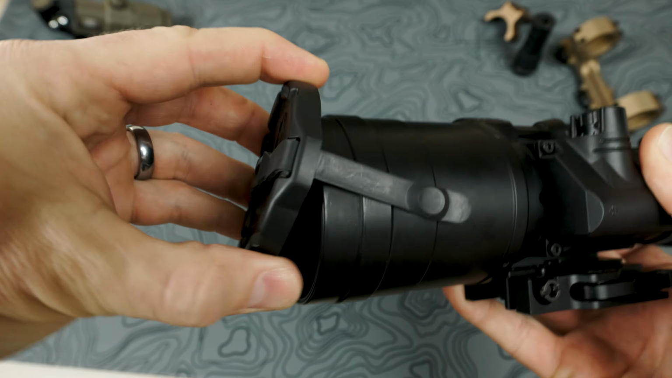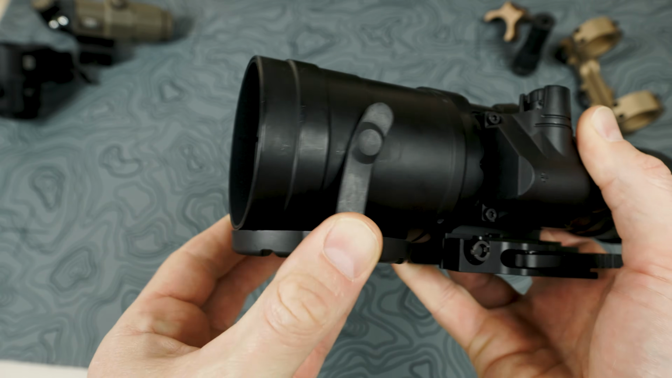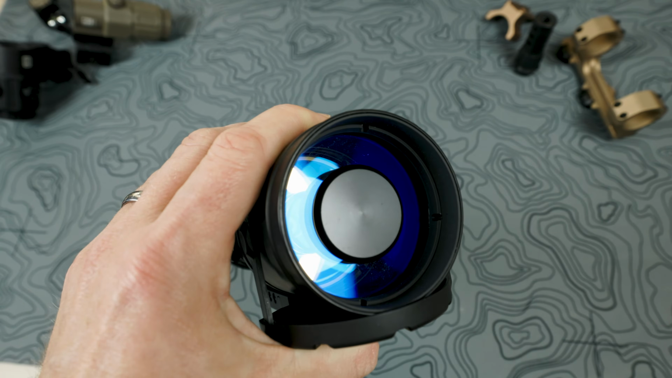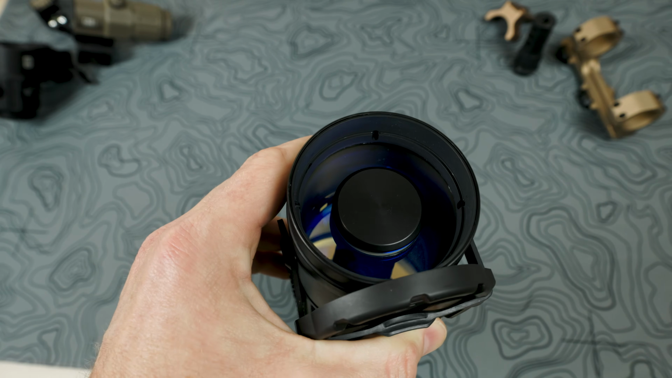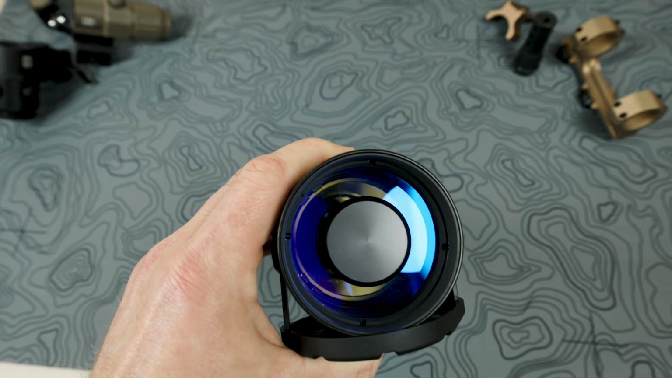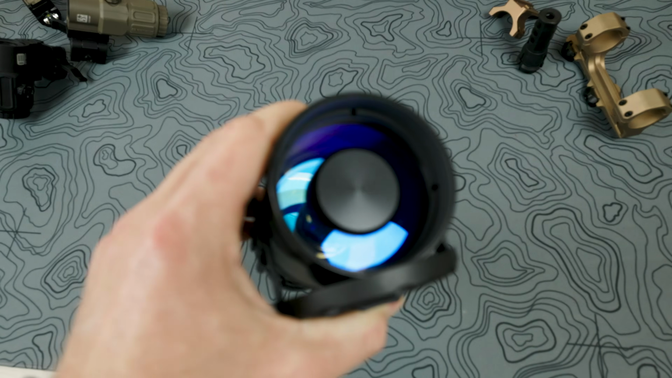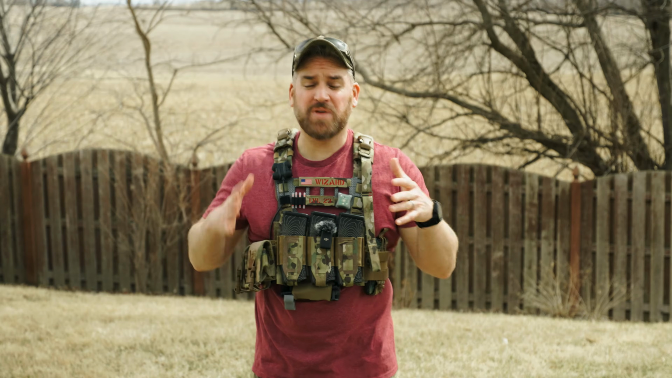Then we have the cover of the clip-on NV, and you can lift it up or down, which is nice, but you need to be able to keep this on during the day to protect the actual night vision device. And if you want to kind of know how it works, here you're starting to see some of it where it's taking in some of that extra light and bouncing it around inside, so it's actually making it way more amplified to be able to be seen brighter by the night vision device. So that's all the bits of the actual unit and how to operate it.